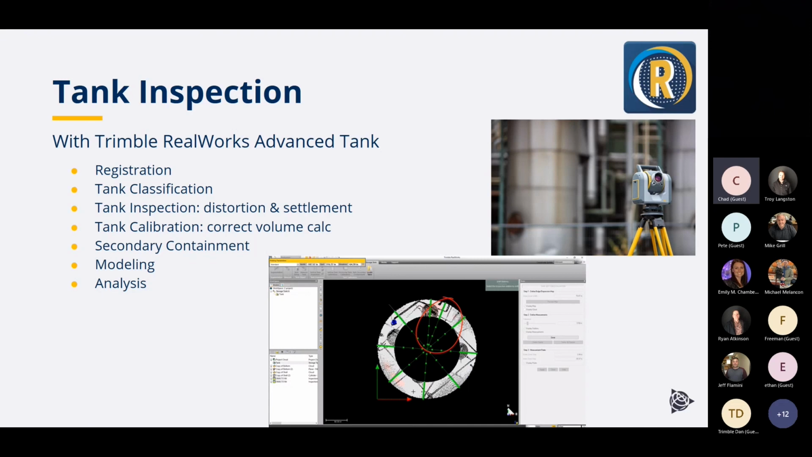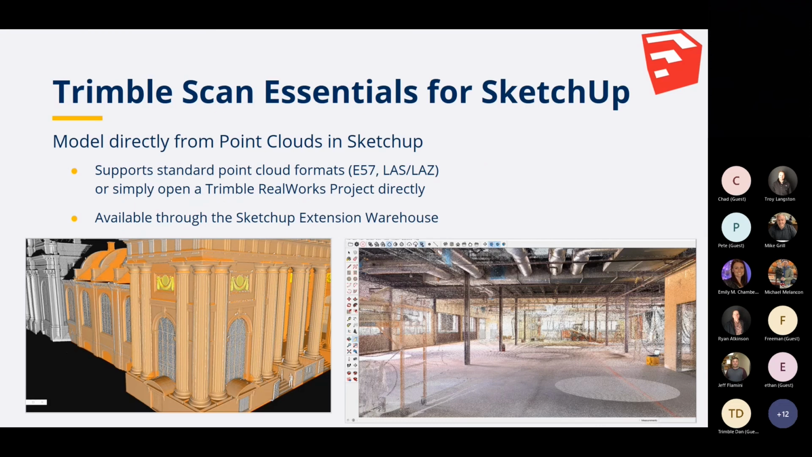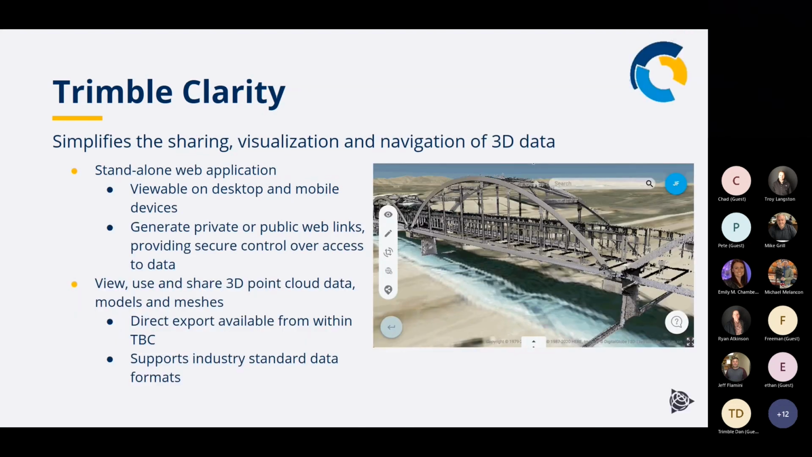Tank inspection. This is the workflow with our RealWorks solution, and if you want more information on that, we can follow up with you. And then Scan Essentials for SketchUp. This is the ability to work with point clouds within SketchUp, directly from standard point cloud formats, and you can get it through the SketchUp Extension Warehouse.